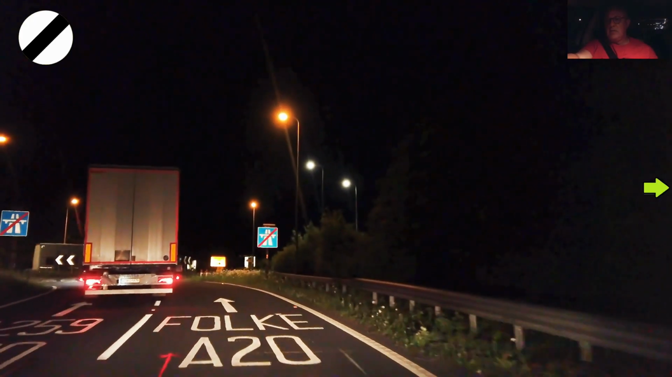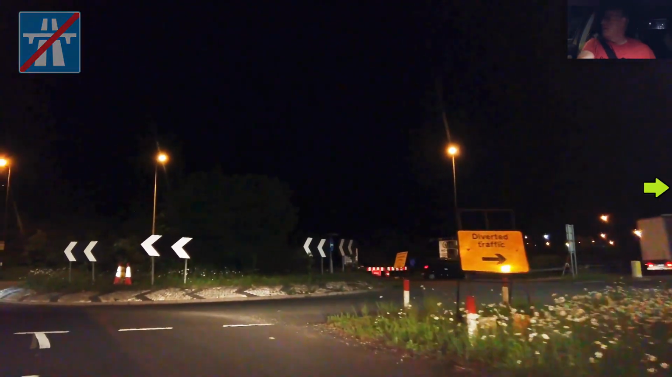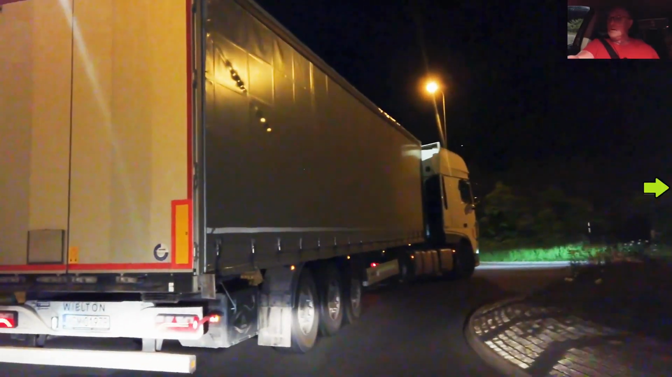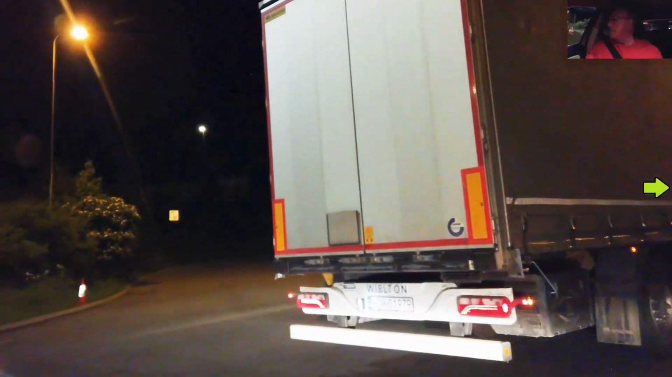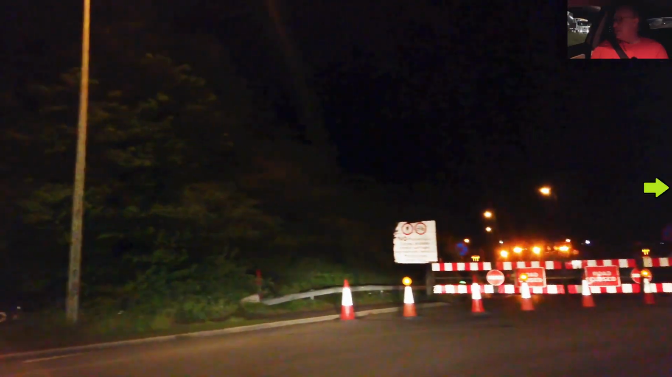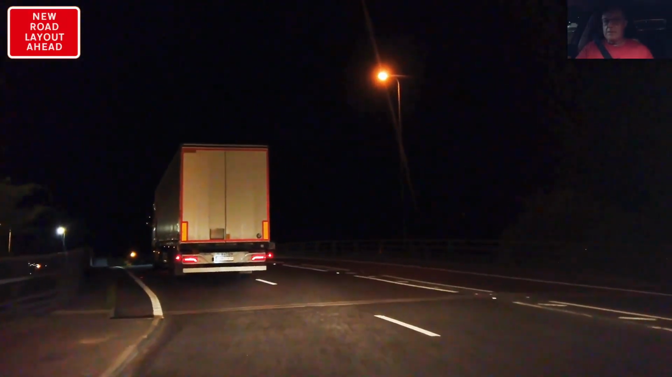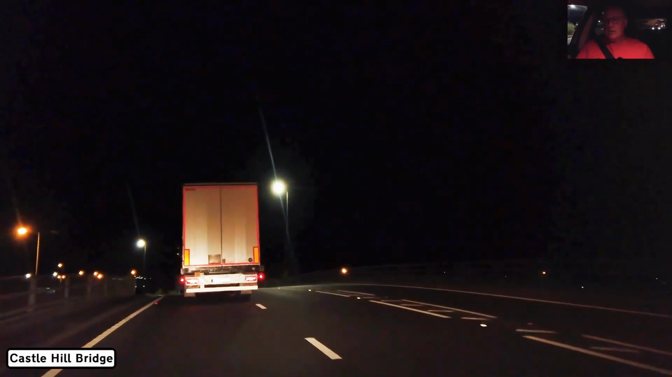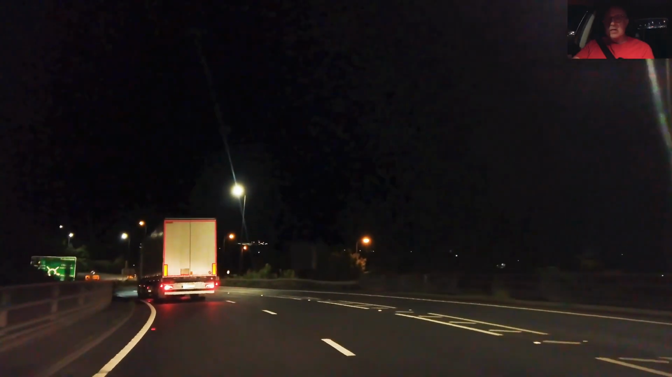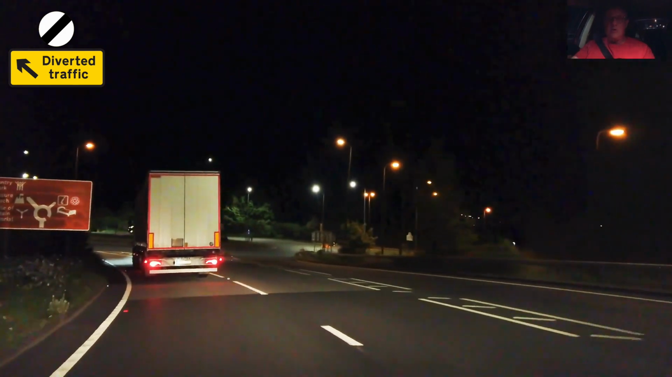I think they're actually resurfacing. That's what they're doing. So the trucker's taking the left-hand lane to go all the way around, but then he needs a lot of room, doesn't he? I'm just so in the habit of indicating, and there was only one route round there, but I was still indicating. So follow the diverted traffic signs, although I know where I'm going.